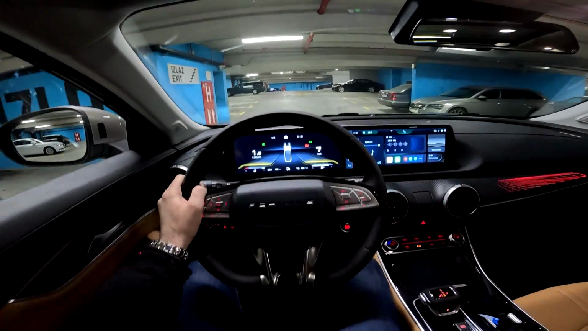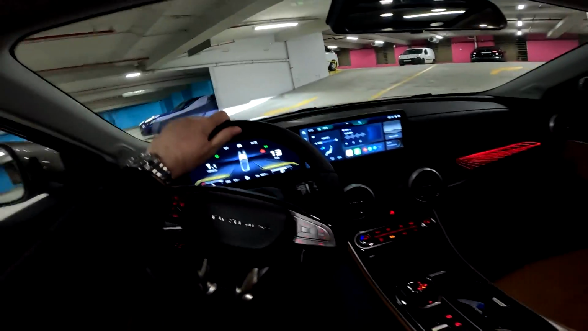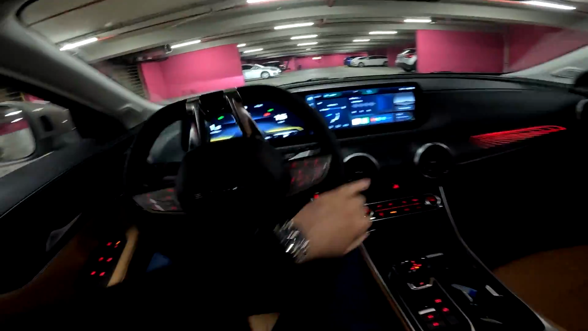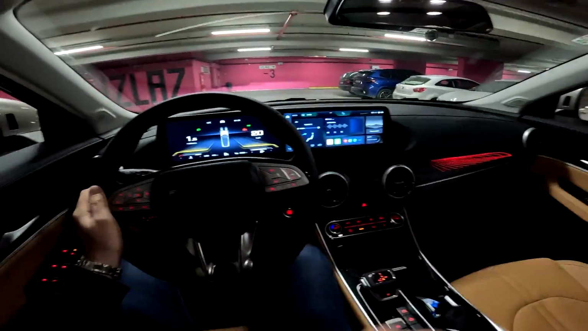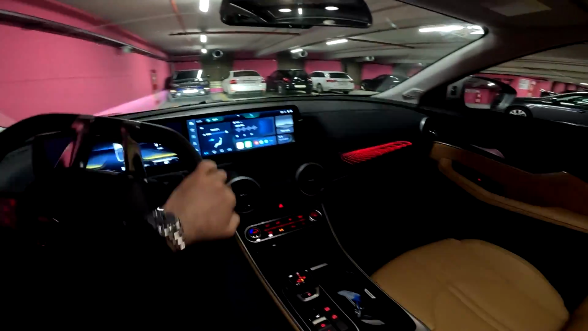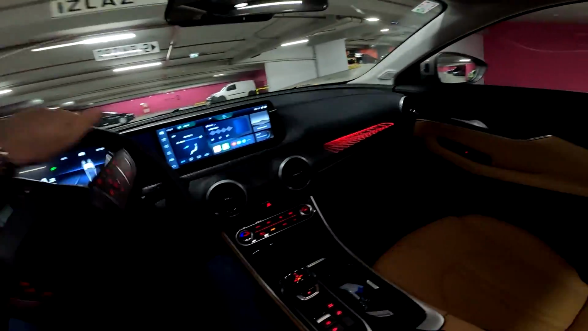And let's start with the specifications of the car. It's got the 1.5 liter 4-cylinder turbocharged petrol unit from Mitsubishi, producing 177 horsepower, 260 newton meters of torque. Top speed is 180 kilometers per hour. We have the 7-speed DCT dual clutch automatic transmission from MAGNA STEYR. So very nice combination. The car has got front wheel drive, and overall again a very nice combination.